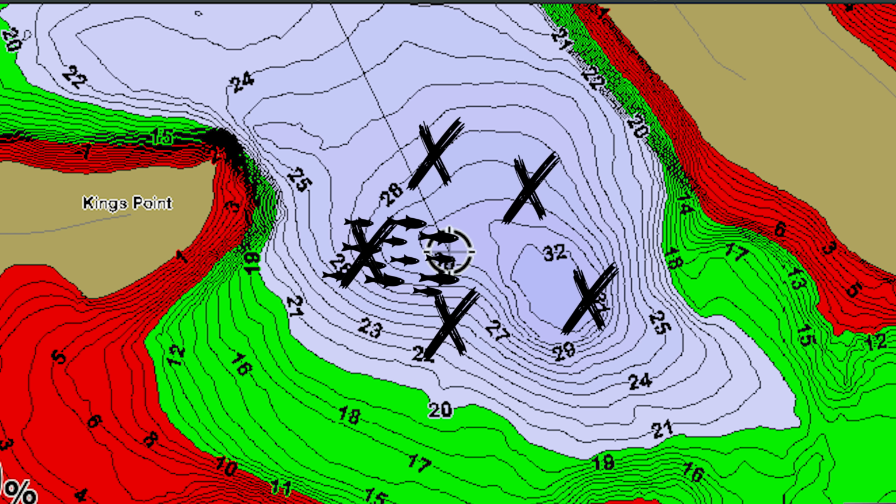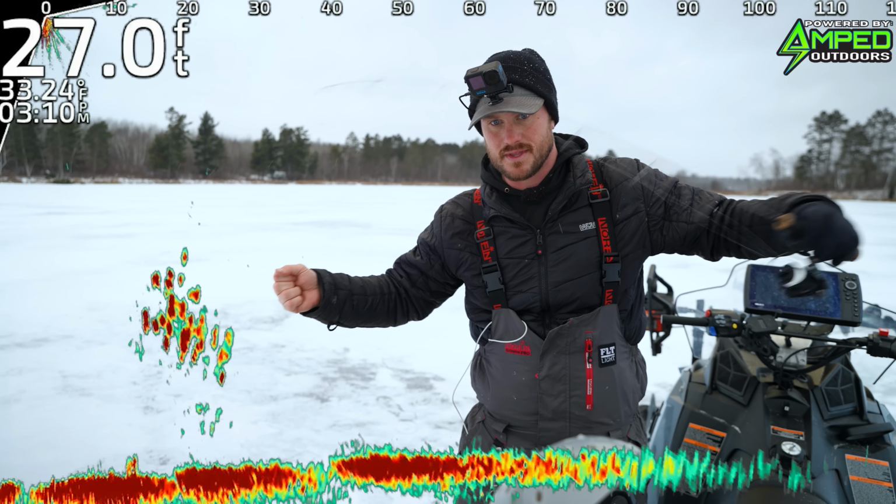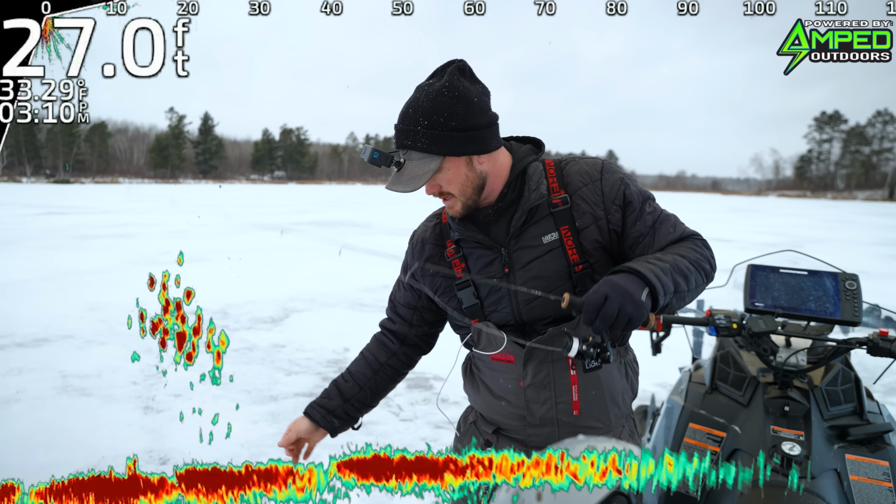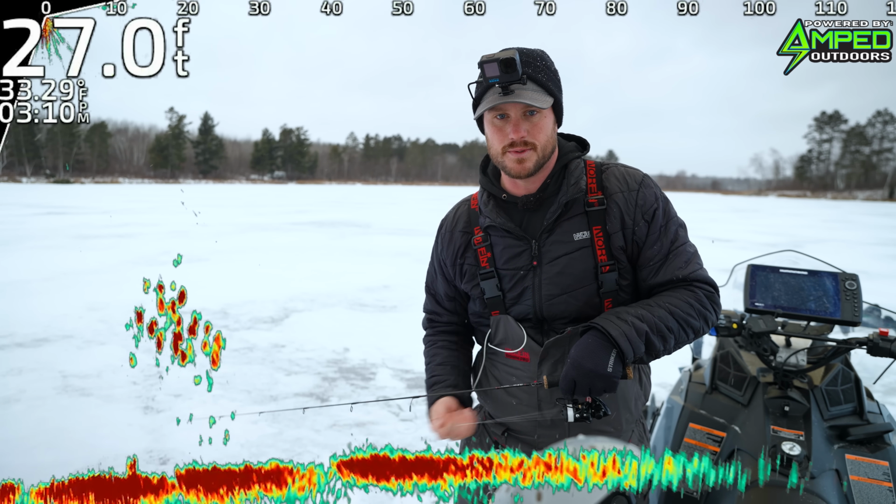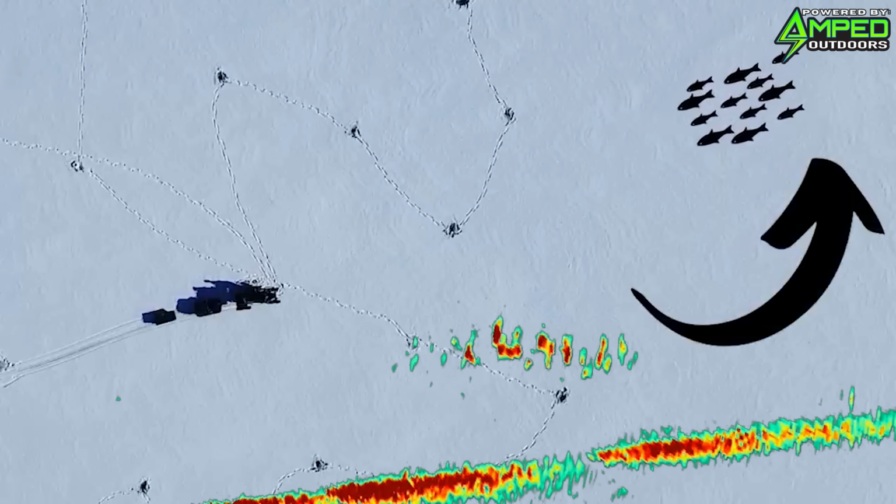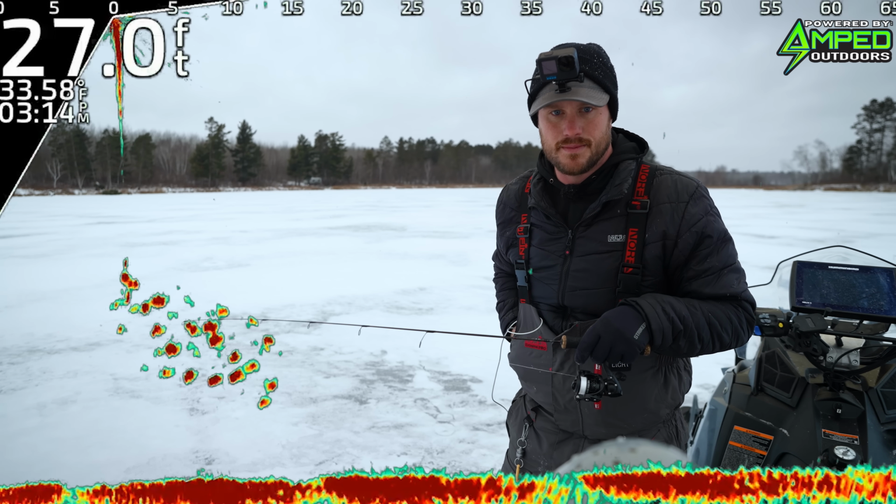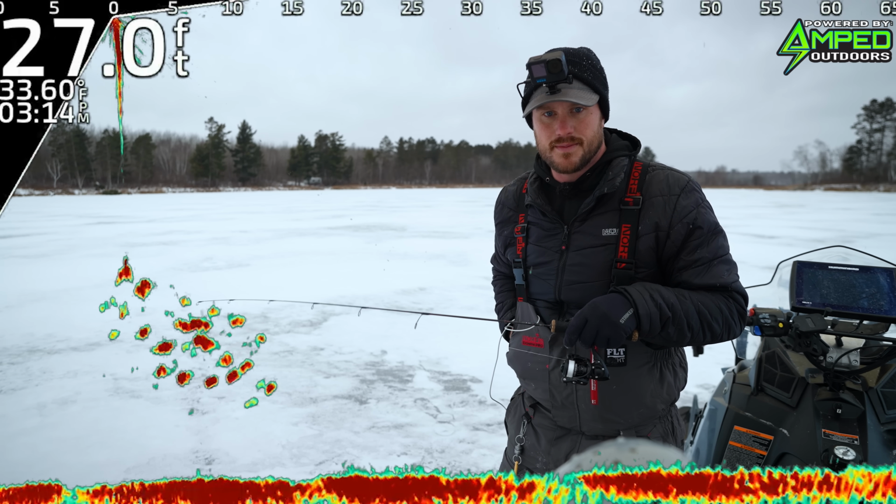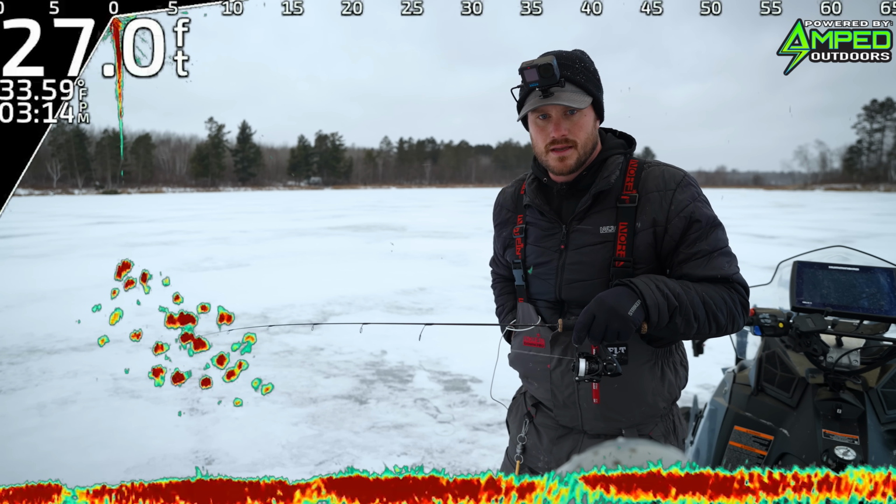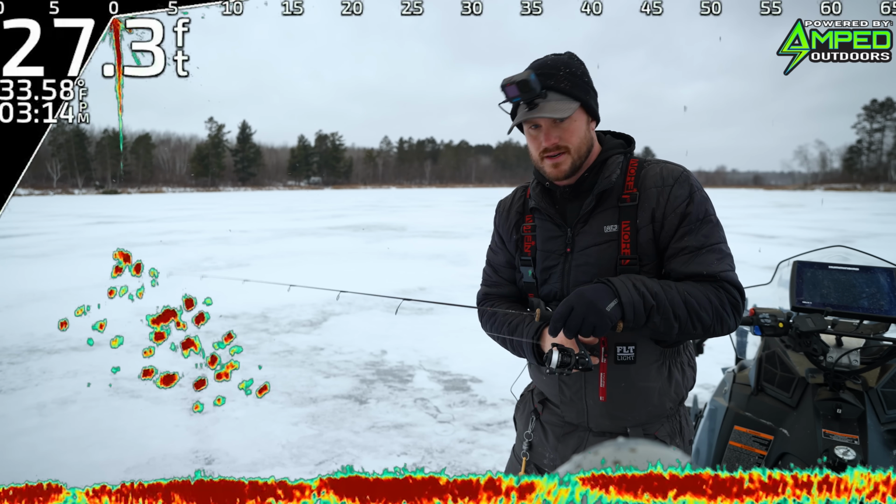So I've already got a bunch of holes drilled out here. I've identified the basin. I know that there's some fish moving in the area, so we're going to move around, try to locate some fish and see if we can catch some nice big crappies. I'm going to start with this spoon here. It's the Slim Spoon by Norfin. They were out a little further, so I actually just went and drilled some holes on the other side of them to spook them closer to me. They're coming up. I've got a pretty big spoon on, so it might not be until some of those bigger, more aggressive ones are interested.